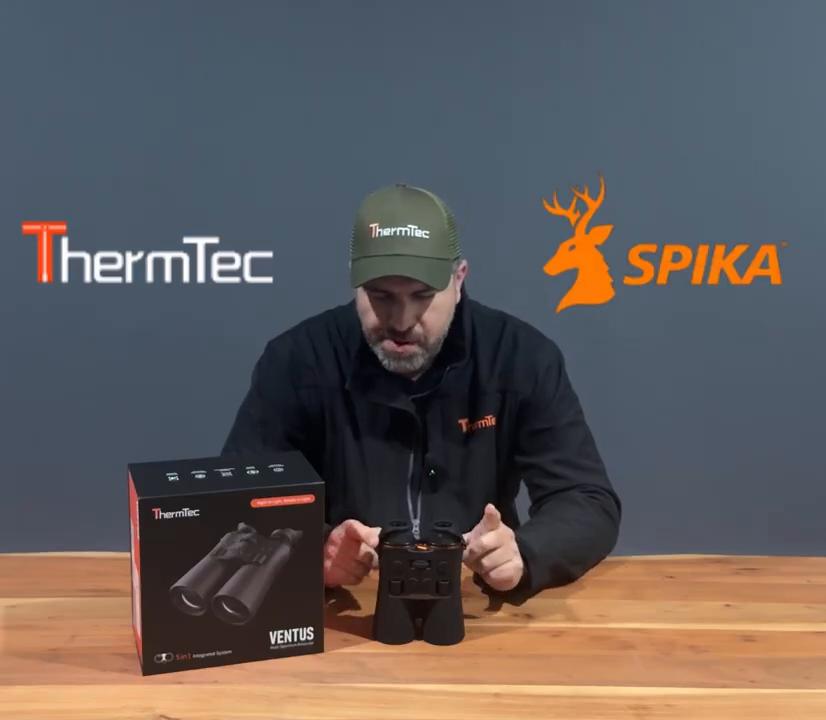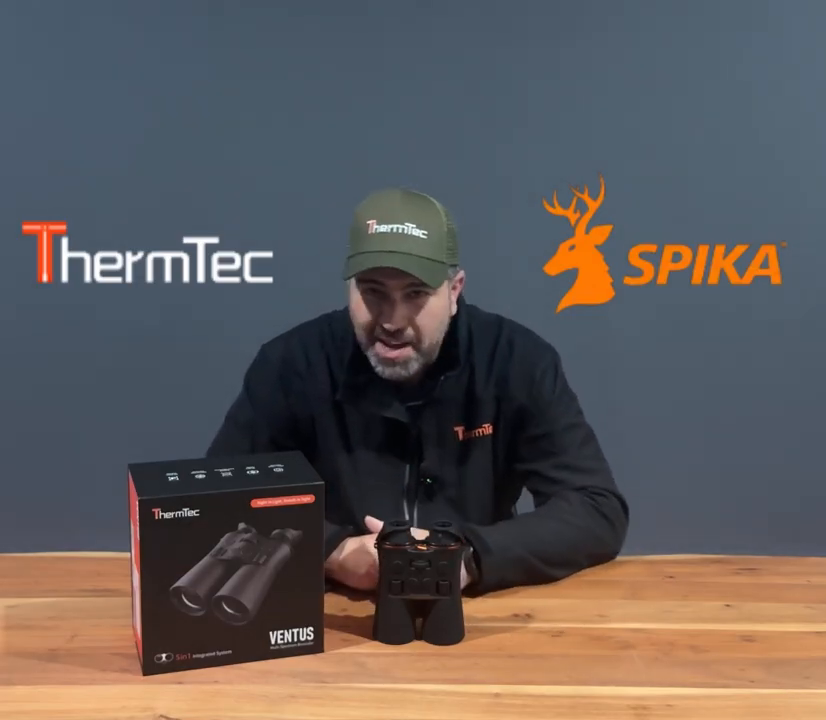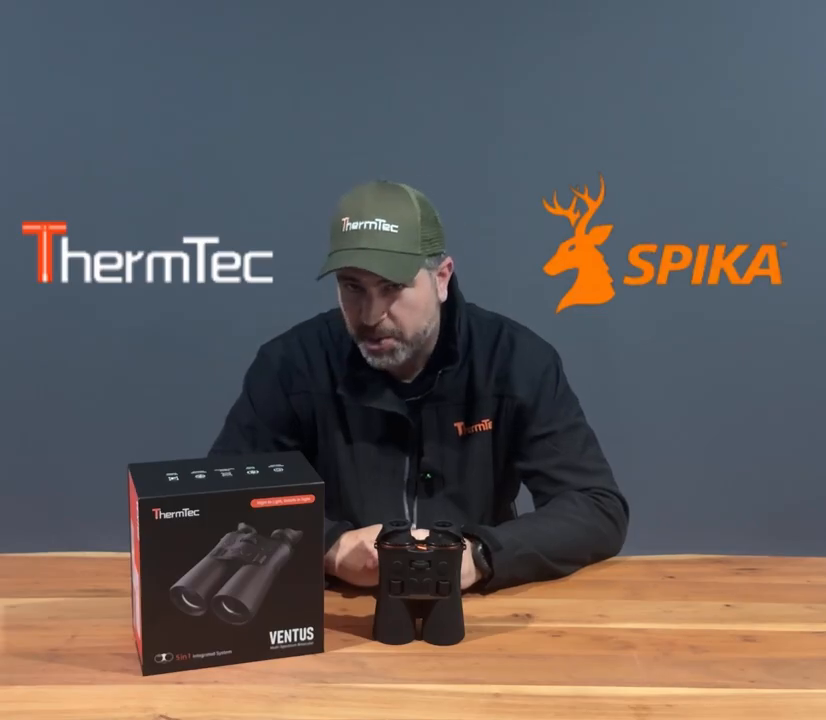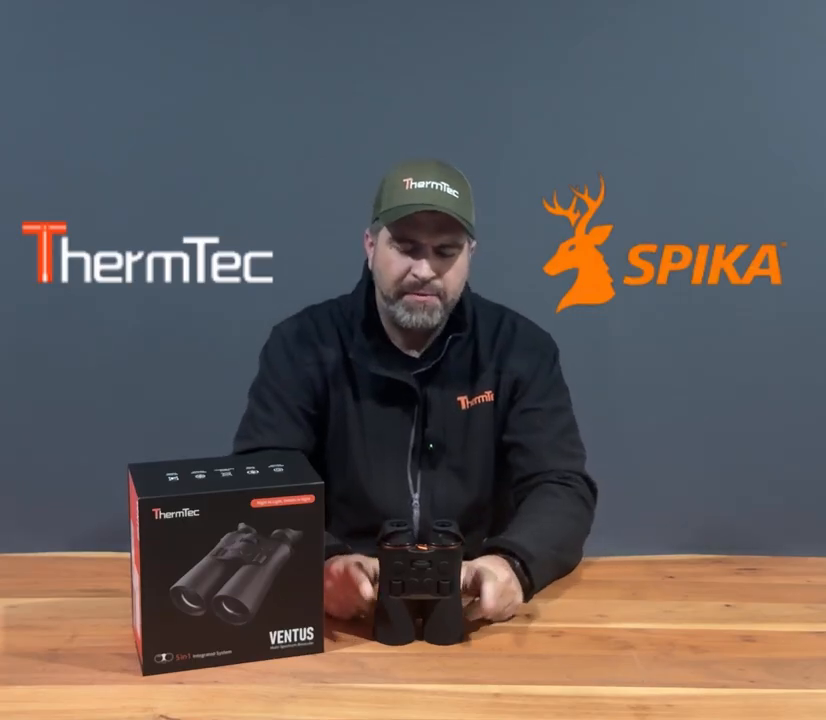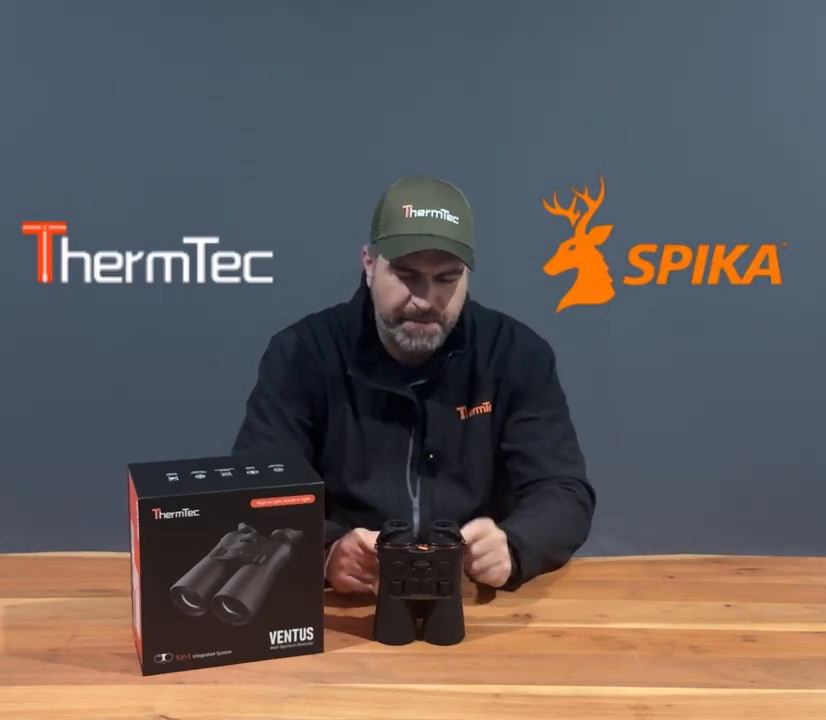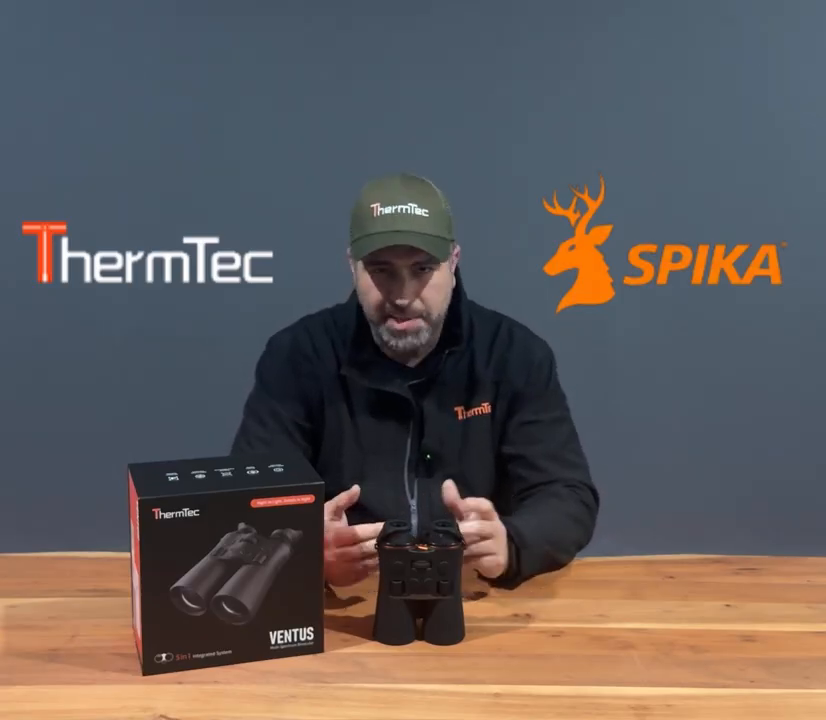From the moment I turned them on, I think the equivalent was, for anyone out there that's ever put on a VR headset, that's the kind of experience you're having. I was always a monocular is perfect sort of guy. Need a monocular too, but this is different. I can tell you now, from the first time I put these to my eyes, everything changed. The experience from day to night to thermal and everything in between was just beyond satisfying.